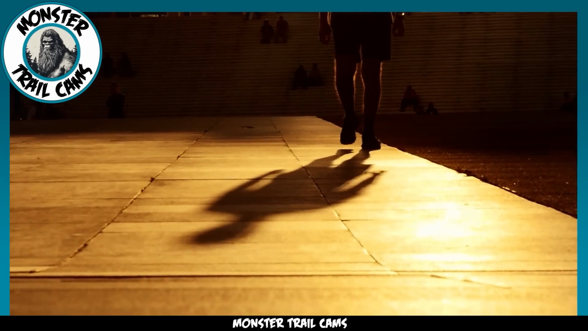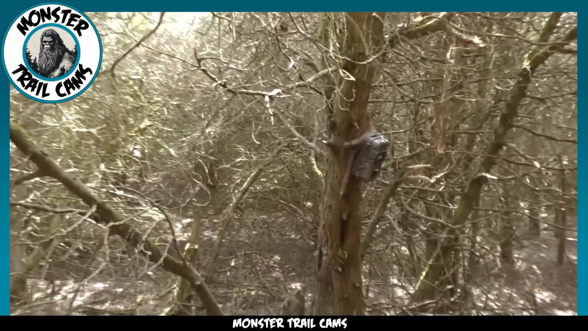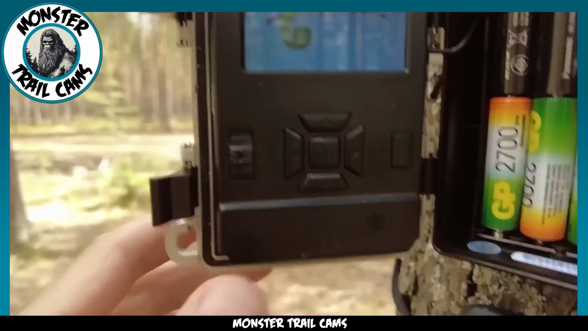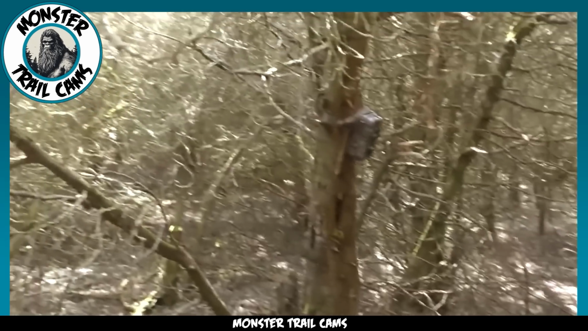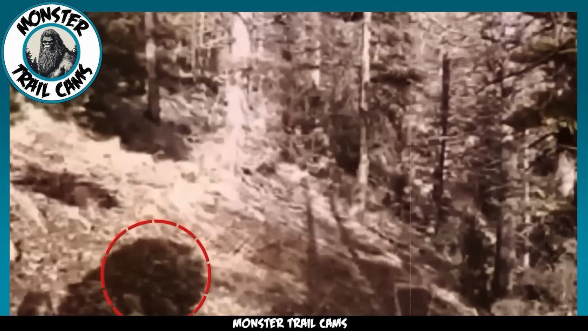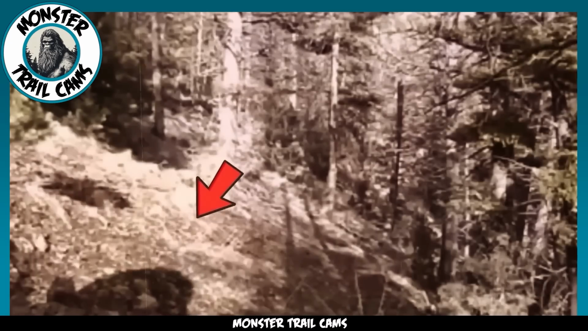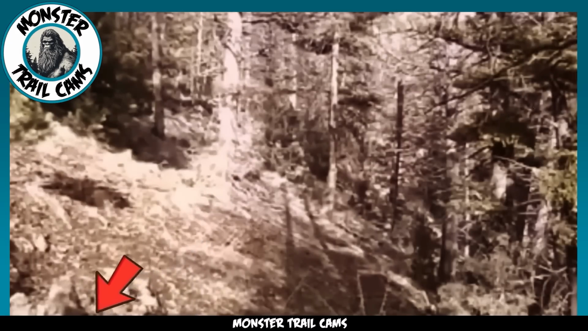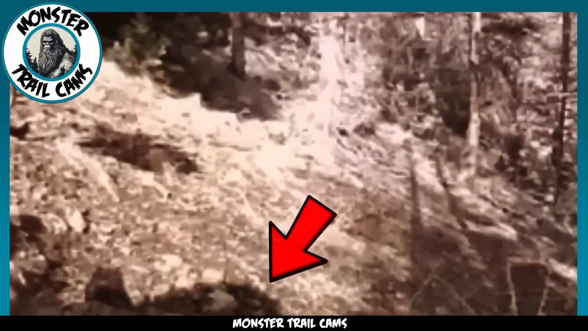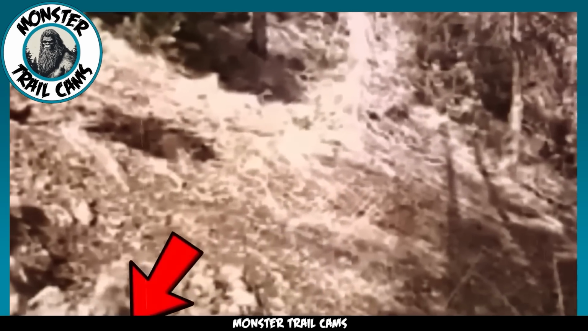Alrighty folks, this one's definitely gonna make you play detective. Take a peek at this cool trailcam footage we got here. This camera's set up in a thick part of the forest, watching over everything that goes bump in the night. Now squint a bit and check out the bottom part of the video. See that? There's a shadow dancing around, just out of the camera's clear sight. The camera's range isn't the best, but that shadow, well, it's definitely not a squirrel.